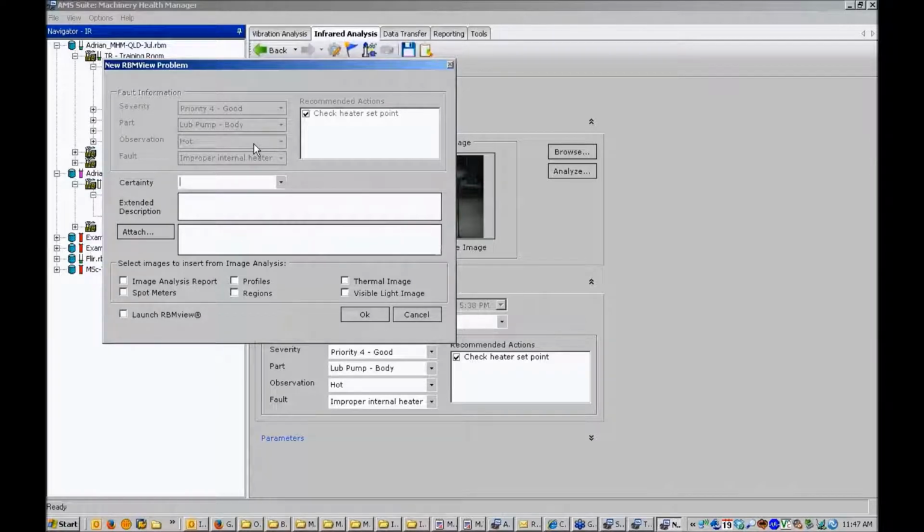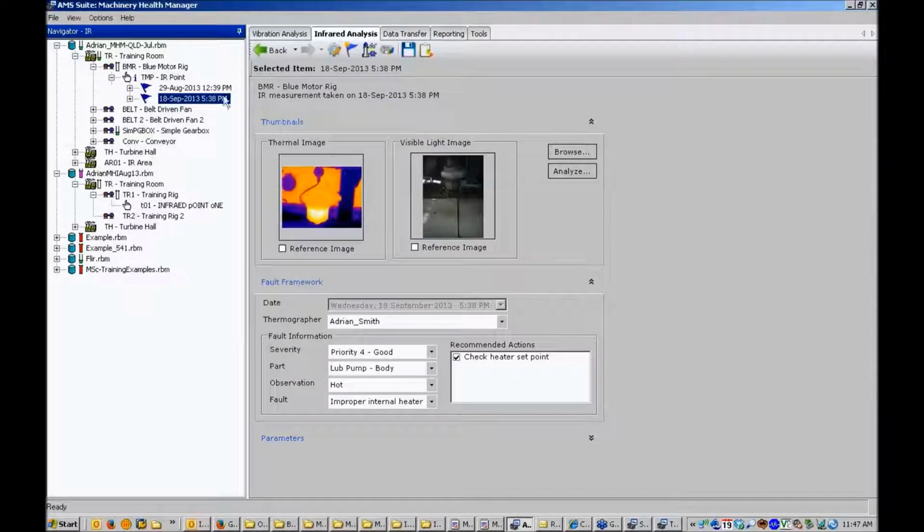Sorry to interrupt you, Adrian. That little button, can you just do that again for us? Sorry, I'll repeat, you missed that. All right, so when I've selected the infrared event level, that's the blue flag level of the hierarchy. Next to the lighthouse icon, which launches RBM View, there's another button called Create RBM View Problem. Same icon as vibration analysis has. Yes, the gears and the pencils and all that stuff. Gotcha. All right, thanks, mate.